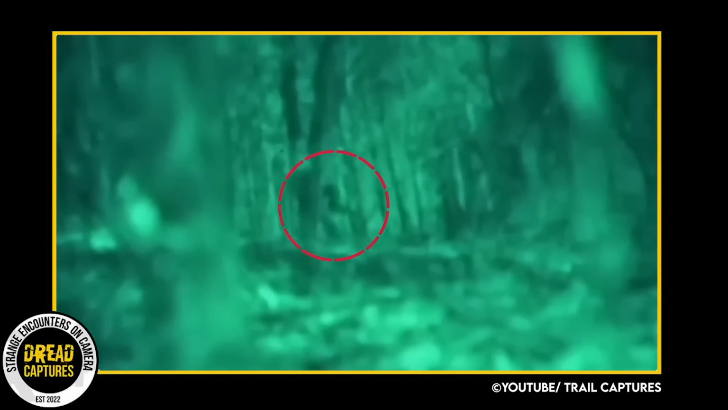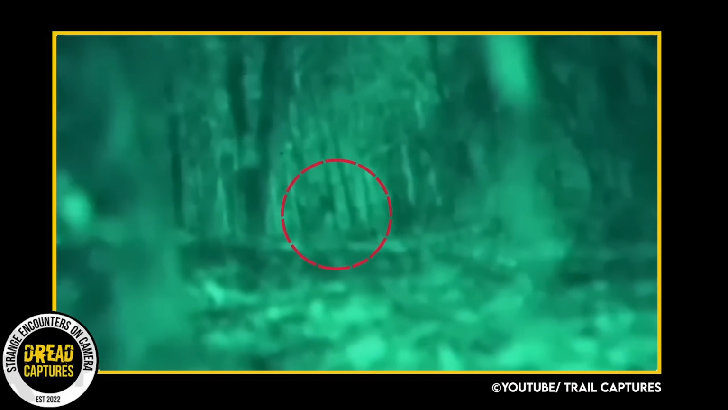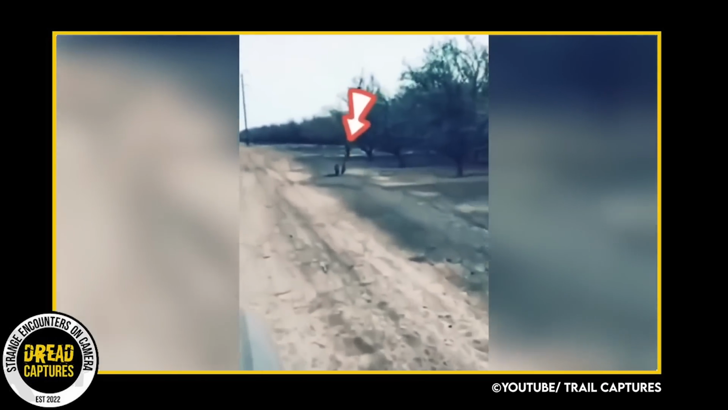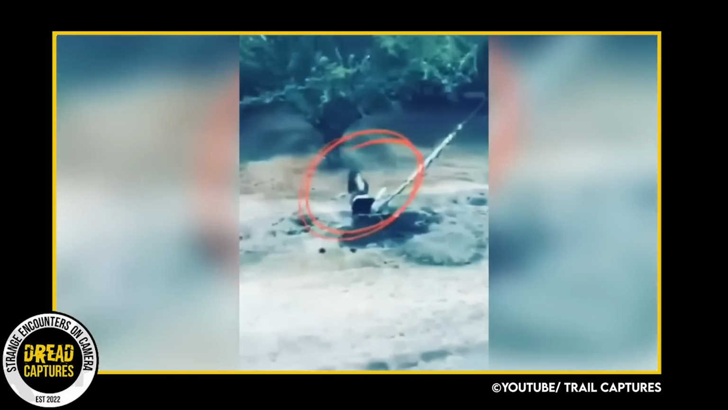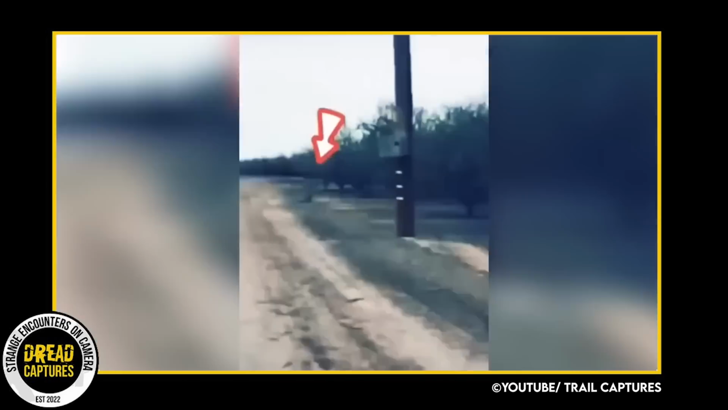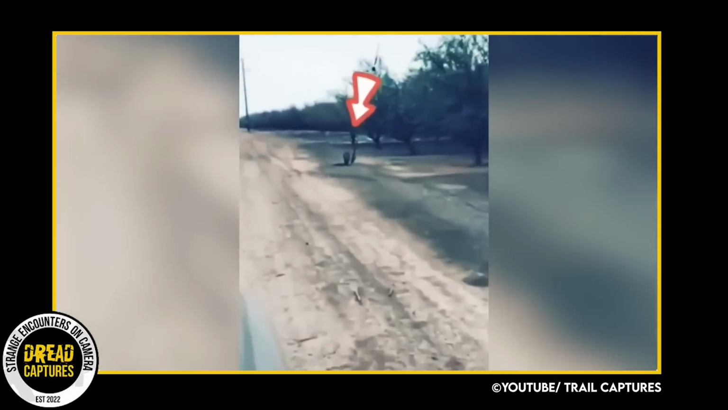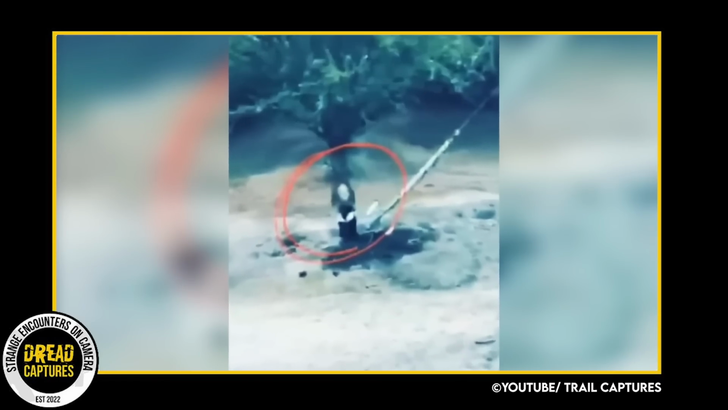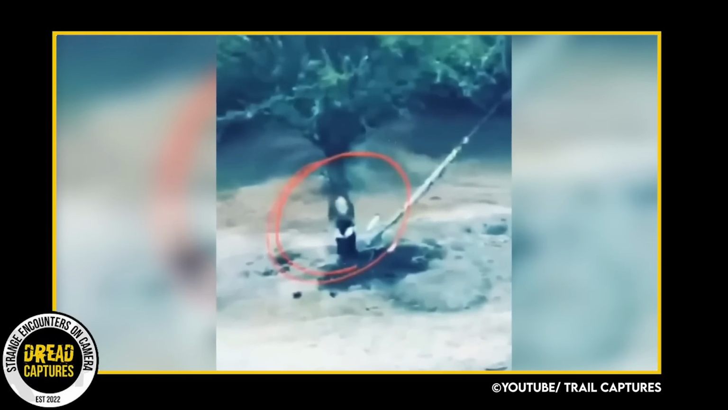As the old adage goes, forests are believed to be inhabited by werewolves and witches who emerge at night. However, it seems that one of these malevolent entities has chosen to reveal itself during daylight hours. This video, shot at an undisclosed location, captures a car driving through an orchard of some sort, when the driver spots a peculiar creature on the side of the road.